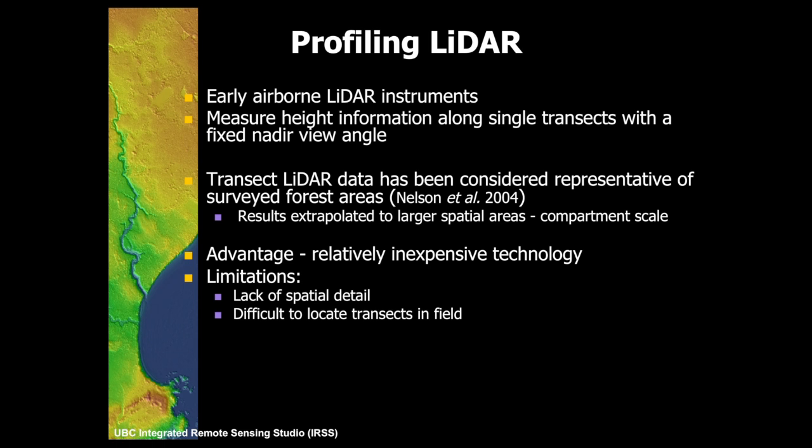The units were quite small. They could go in a Cessna. They just flew the Cessna where they wanted to put the power line, or the railway, or they were looking to put a road. So that was the original work. There's papers about this in the 80s. So this was the original type of LiDAR that was developed.